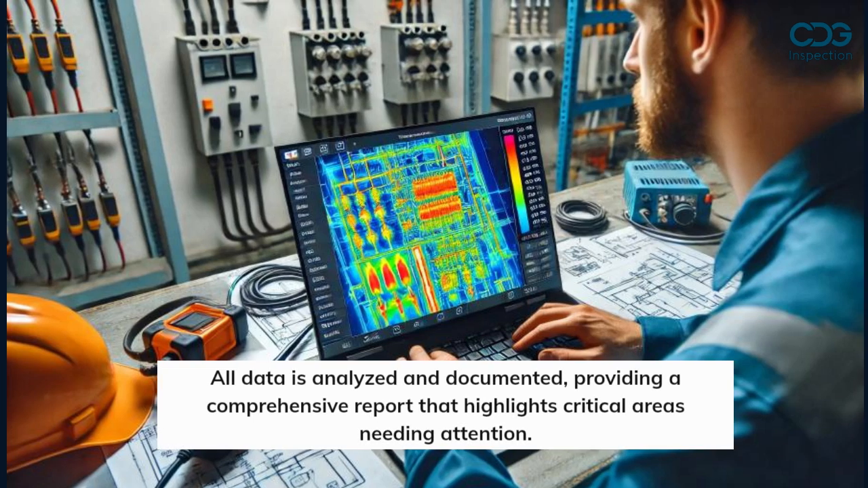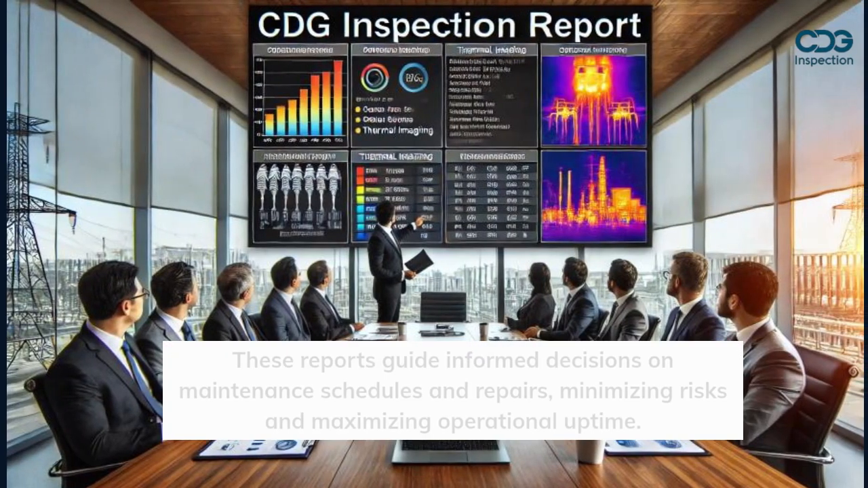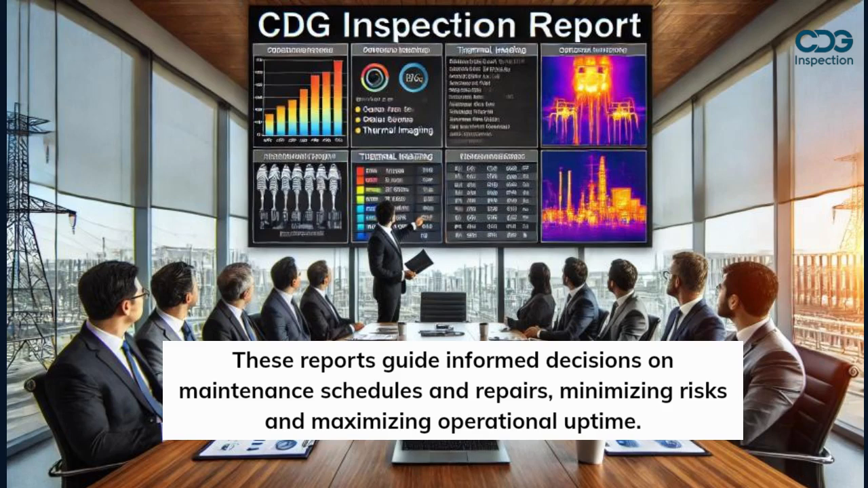All data is analyzed and documented, providing a comprehensive report that highlights critical areas needing attention. These reports guide informed decisions on maintenance schedules and repairs, minimizing risks and maximizing operational uptime.